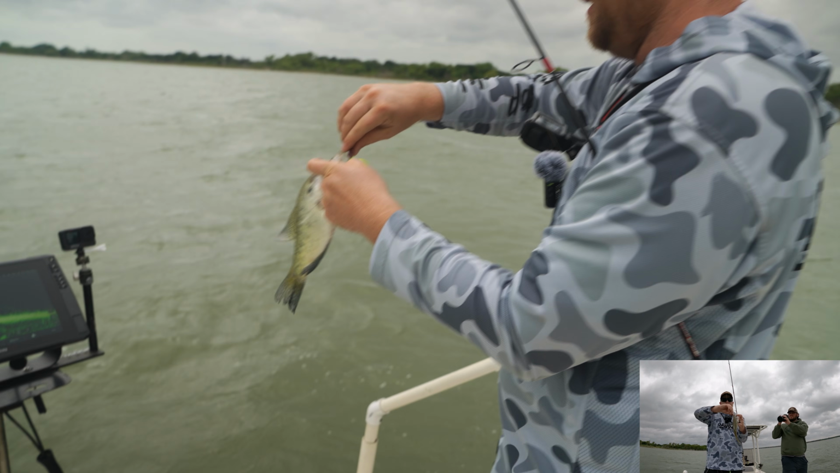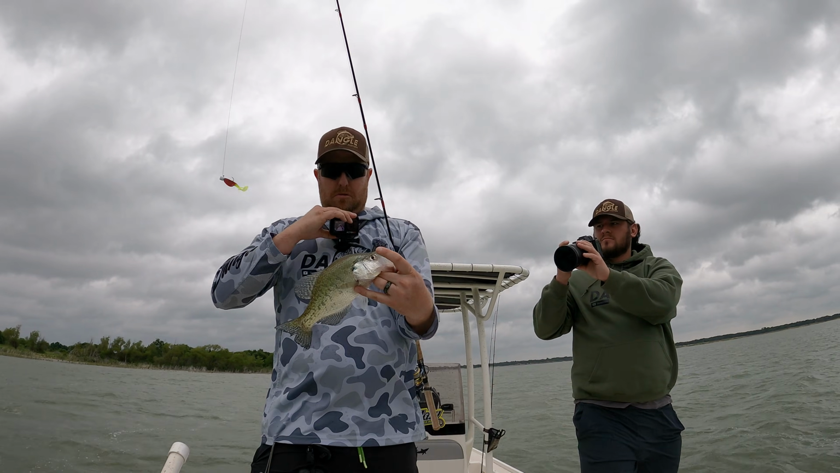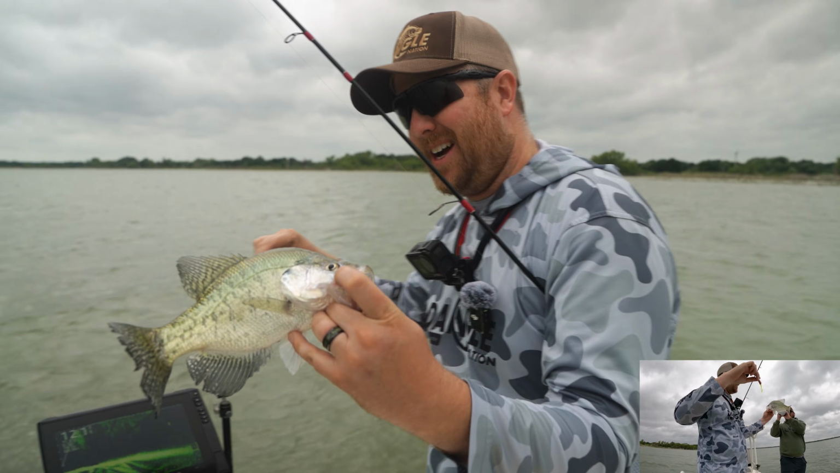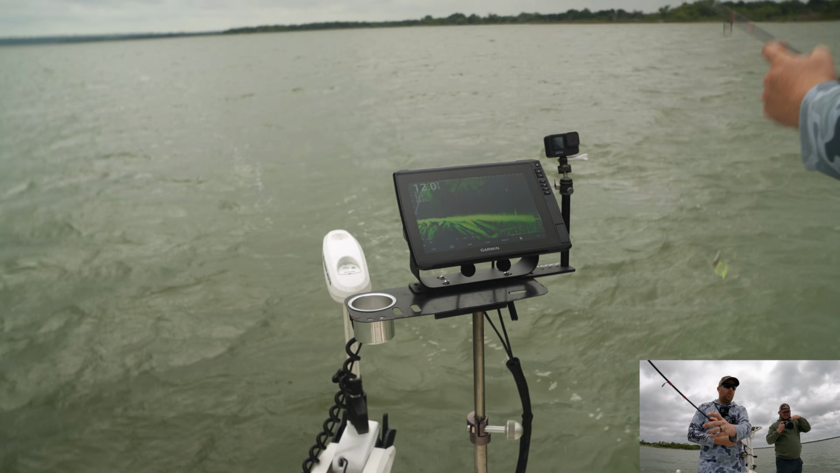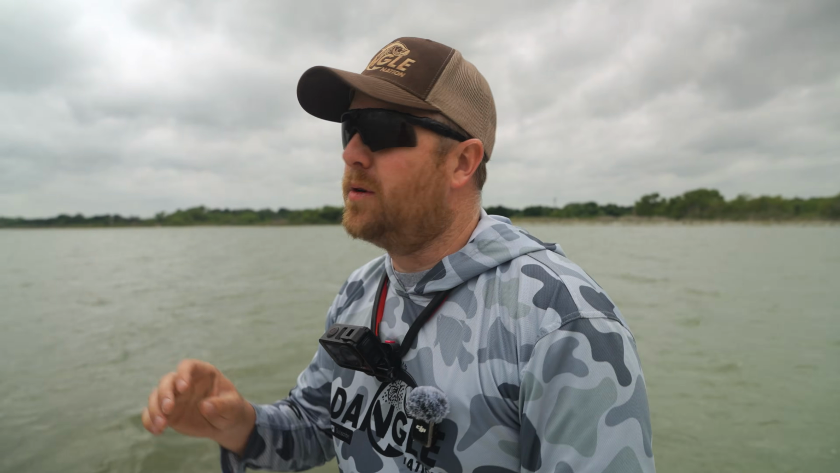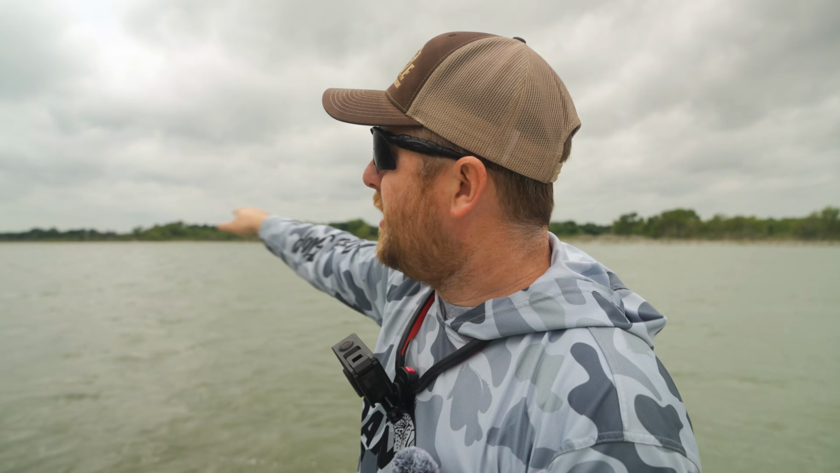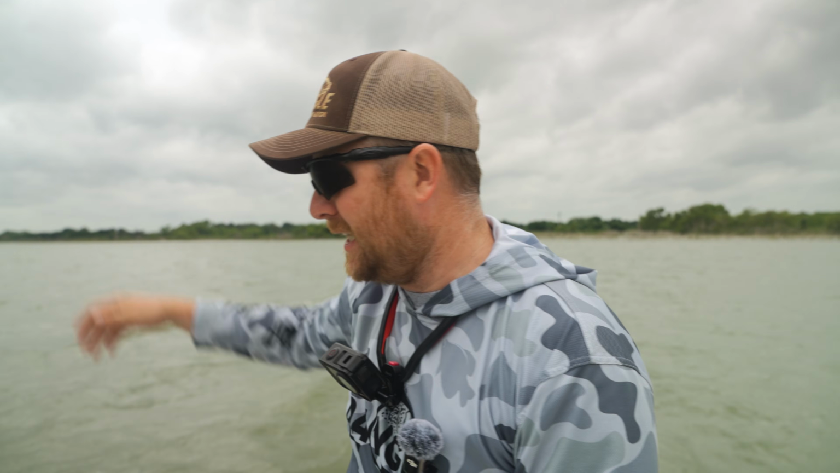We're getting better. So the wind has started to increase. So what we did is we were out in the main lake where there's no protection from the wind at all. So what I've done is I've come behind this wall. Now we're pretty far off of the wall, so we're still gonna get the effects of the wind, but it's not as bad as out on the main unprotected lake.